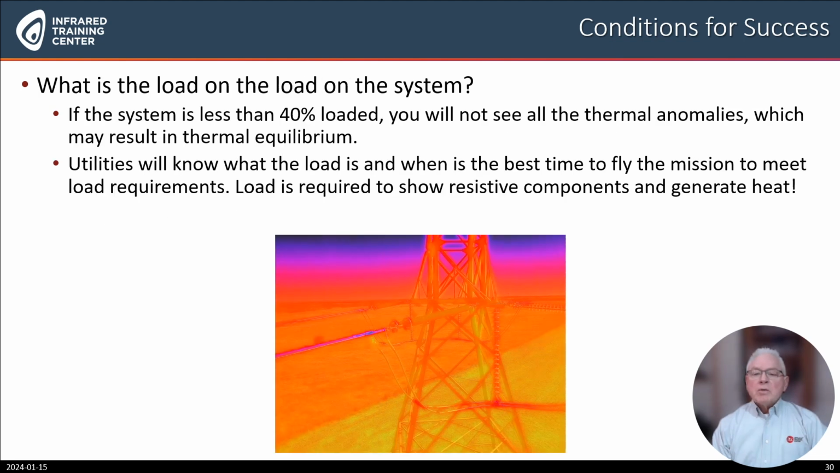Load on the system on the day of the evaluation. If the system is less than 40% loaded, you will not see all the thermal anomalies that may be generated by resistive connections. This may result in thermal equilibrium, where the resistive connection is the same temperature as ambient temperature.